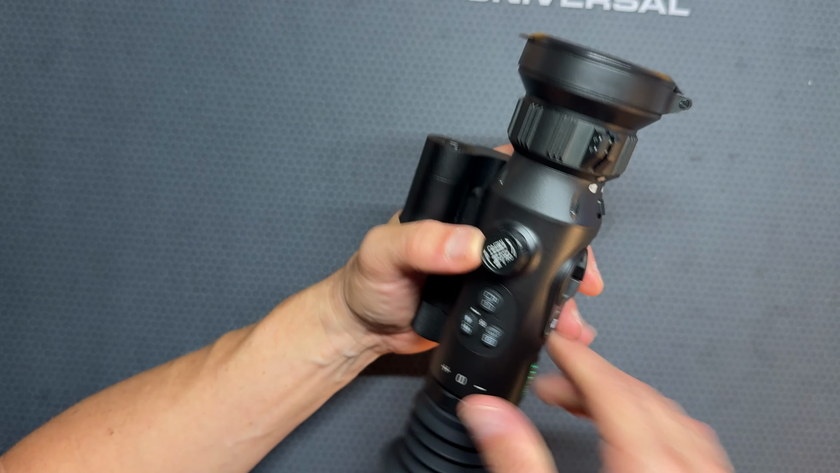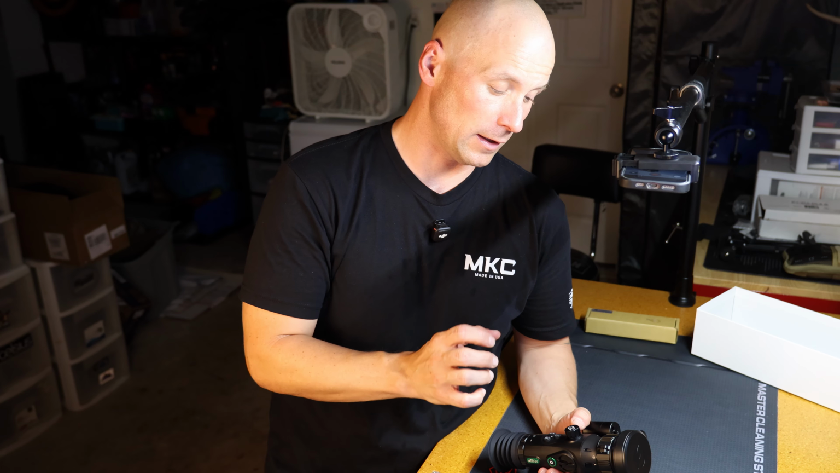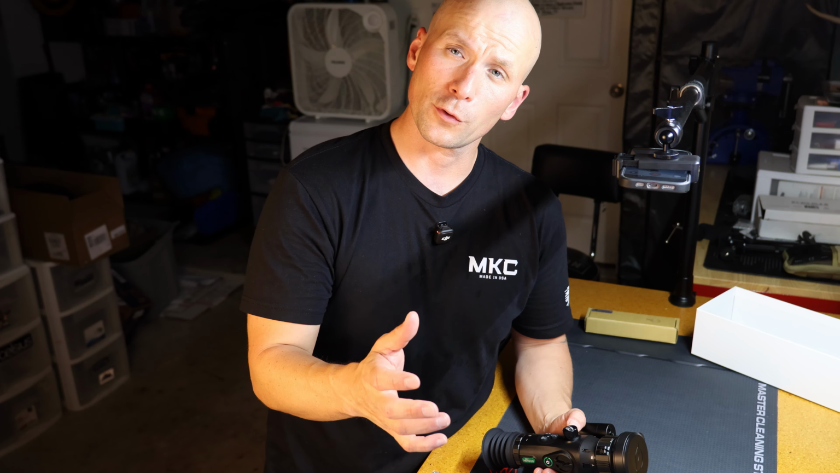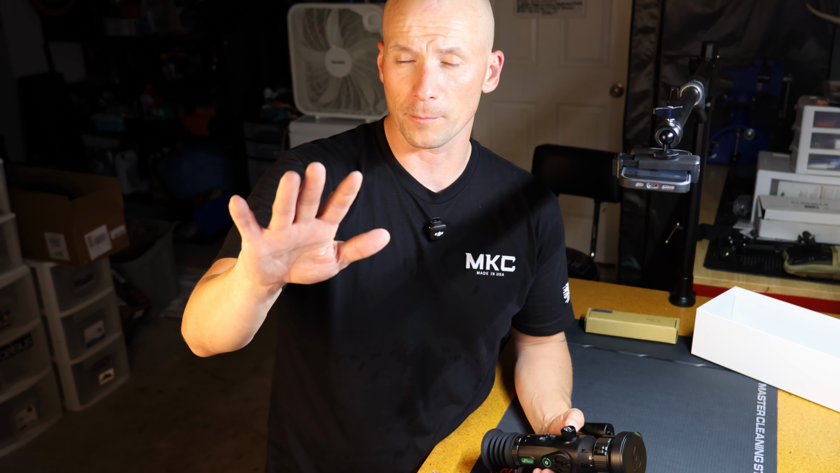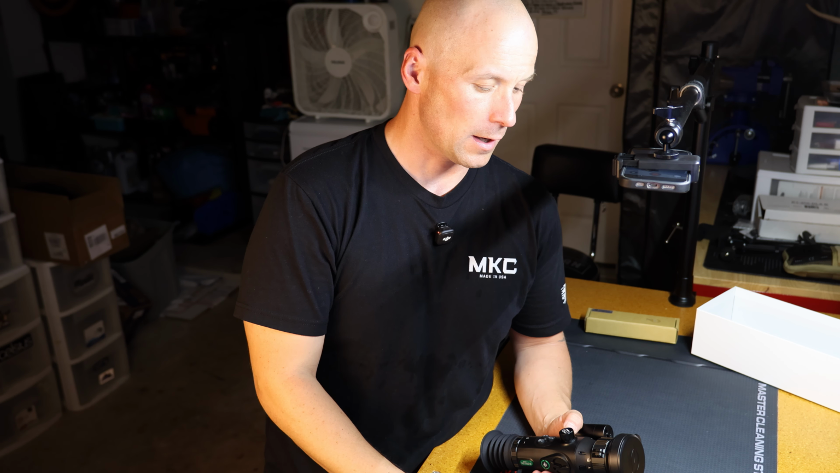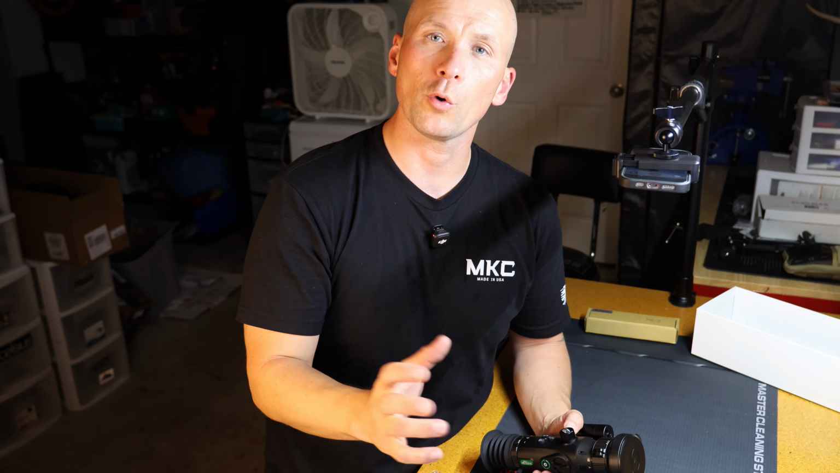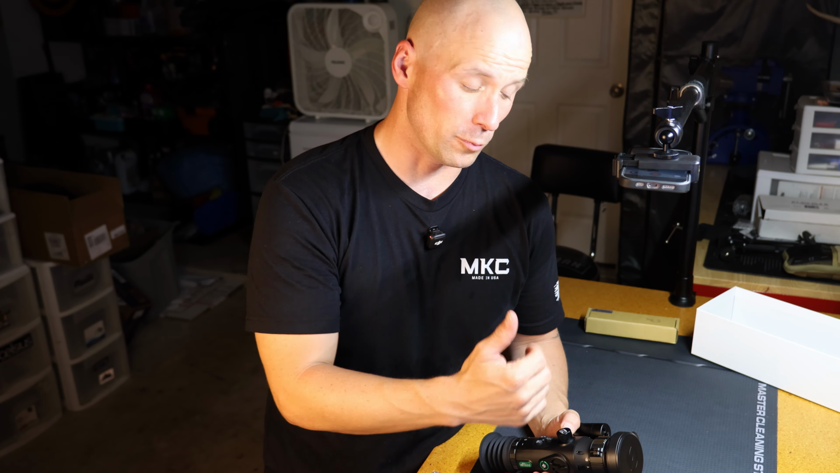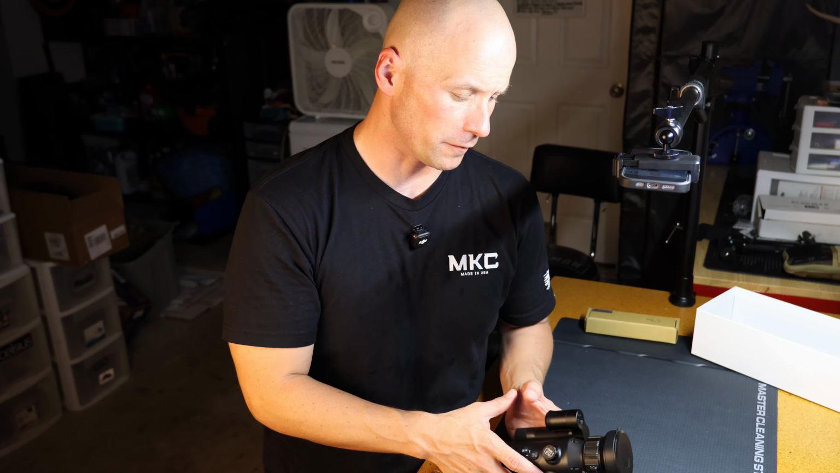So let's go ahead and change out the 50mm, throw the 35 on here, and then look through the 35. What we'll do at the end of the video, I'll compare the 50 with the 35 on kind of the same screen, and that way you get a better idea of what both lenses give you, to make a better decision on if you potentially want to pick one of these up for yourself.